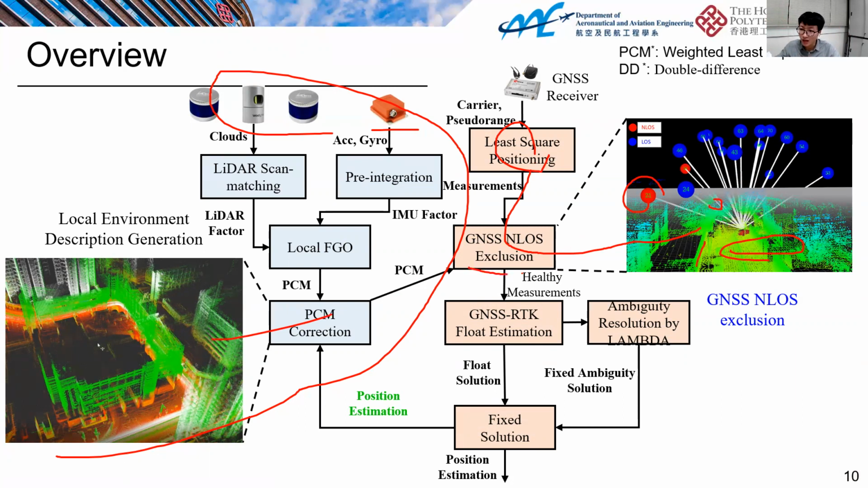After we do the error exclusion, we can use a similar method, GNSS-RTK, to calculate the float solution. And then we do the ambiguity resolution using LAMBDA. And finally, the fixed solution is applied to the position estimation to further correct the point cloud map.